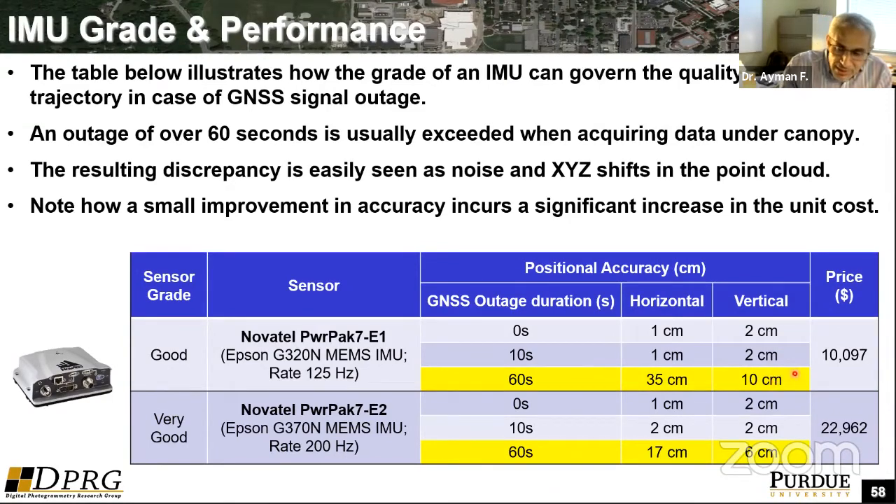So, okay, you can say money is not an issue. You raise your investment from $10,000 to $23,000, and in 60 seconds your deterioration would be from 1 to 2 centimeters to 17 to 6. So we have an improvement by doubling, or more or less, by getting a higher-end unit. But you can see here you pay more than twice the cost, and the accuracy will still suffer. And in canopy mapping, it's quite common to have more than 60 seconds. So 60 seconds, I would say, is the low end of outages.